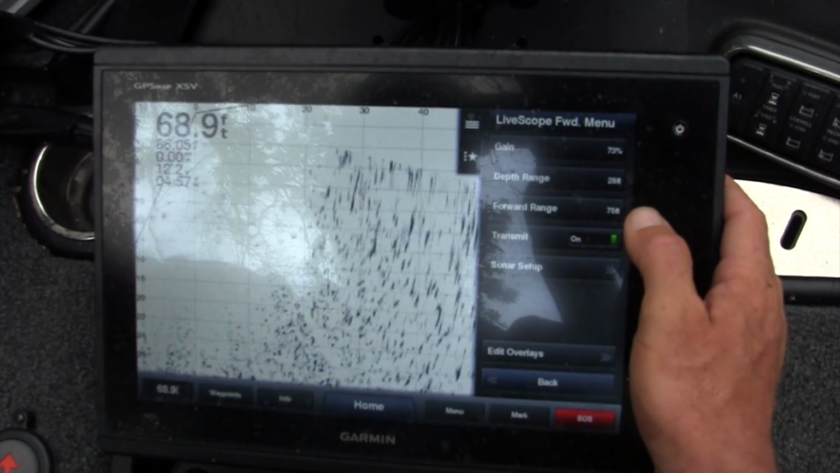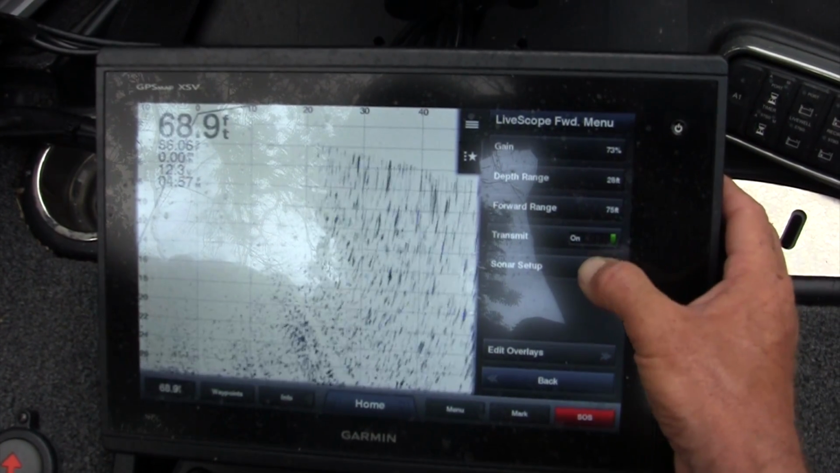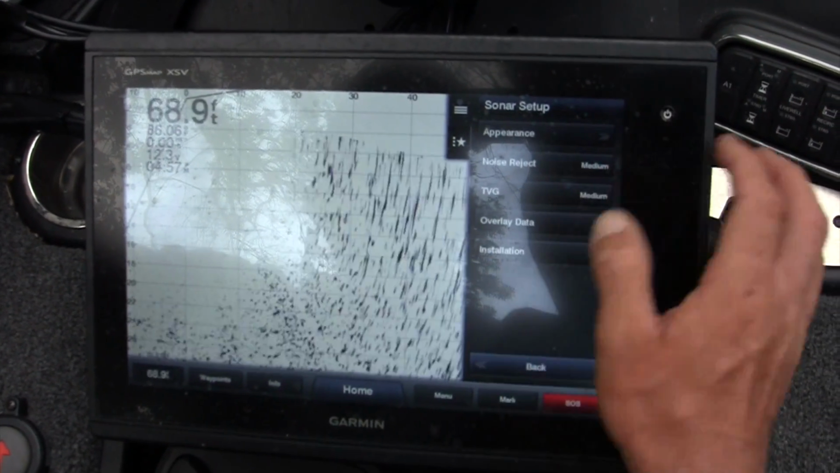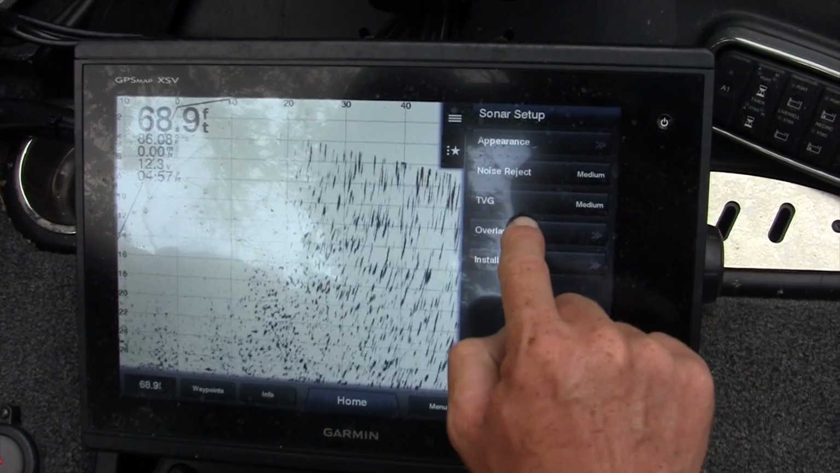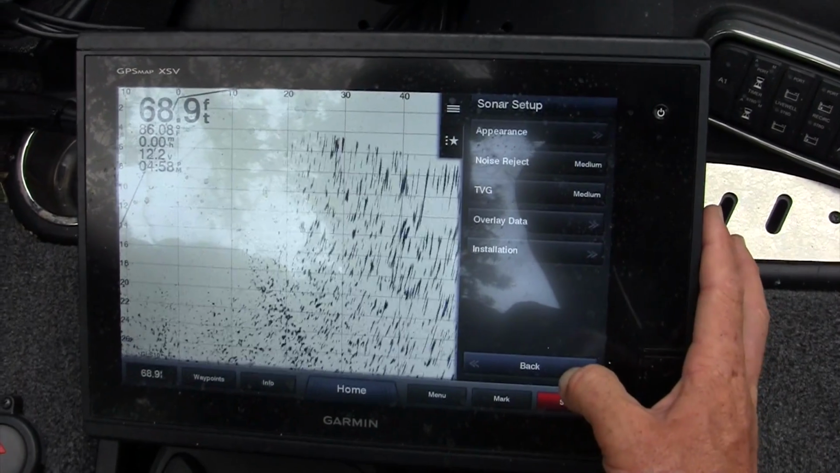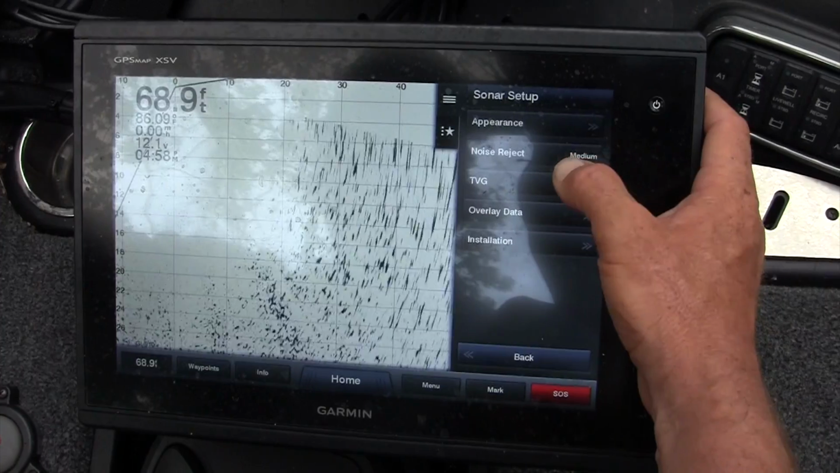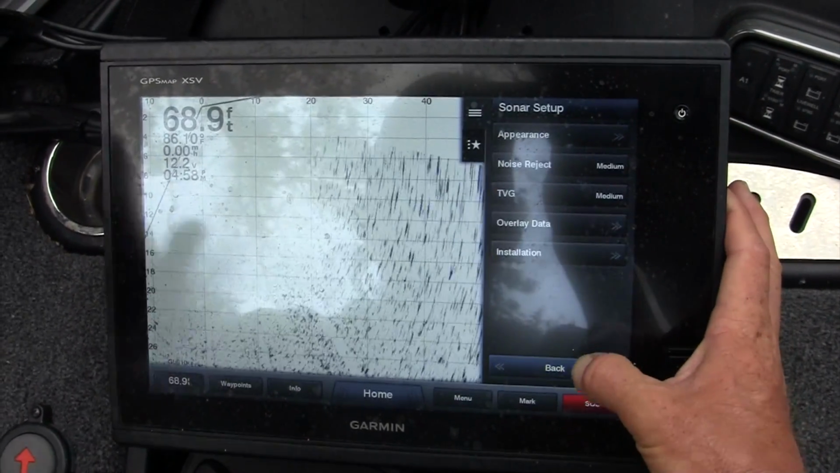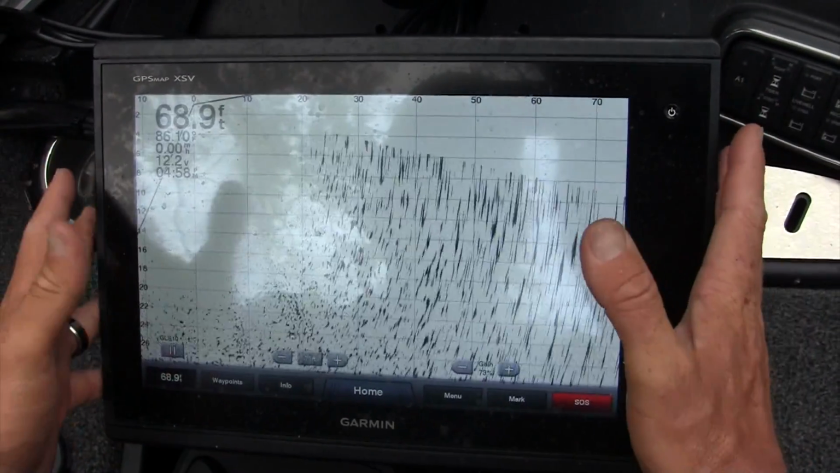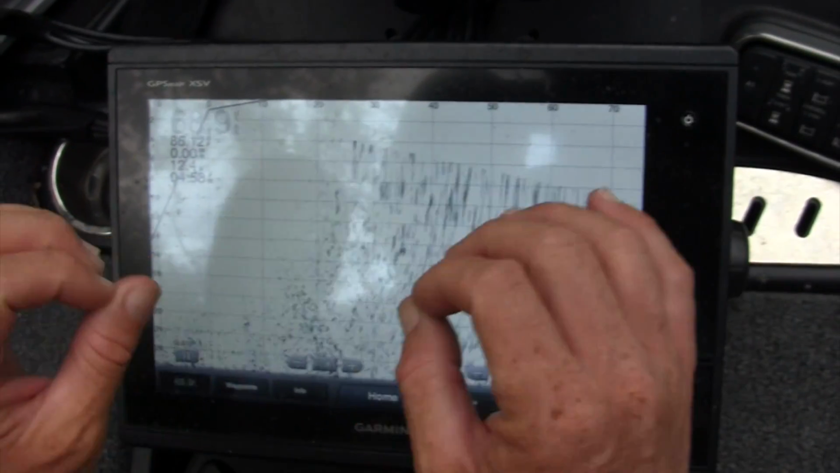When I'm in the live view down setting, it's a little bit different. But when going back into settings, there's a couple of things that you want to set. Your noise reject to medium, your TVG to medium. And the most important thing I feel for open water is your appearance. You want it on yellow. What that does, it gives you a white background. I feel like you get the best contrast. You can see your bait the best. You can see your fish the best. So these are a couple simple settings.